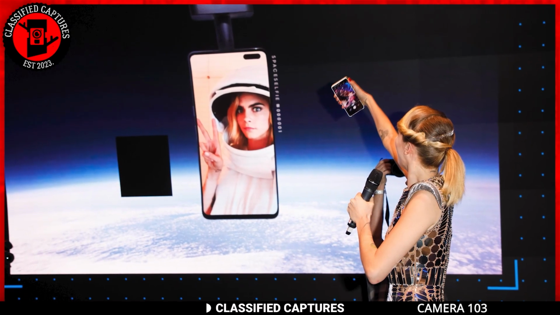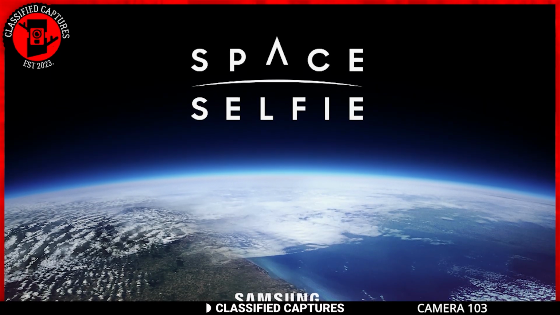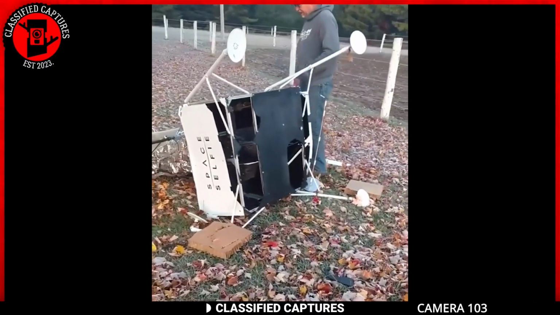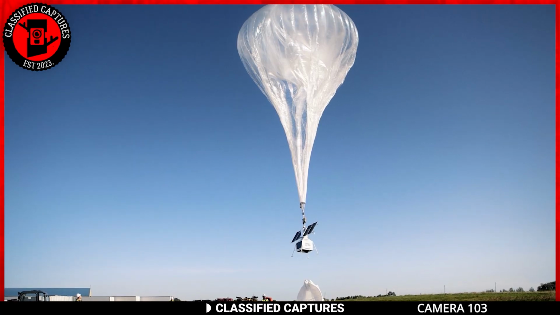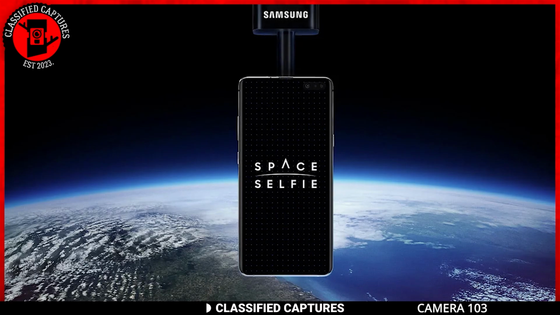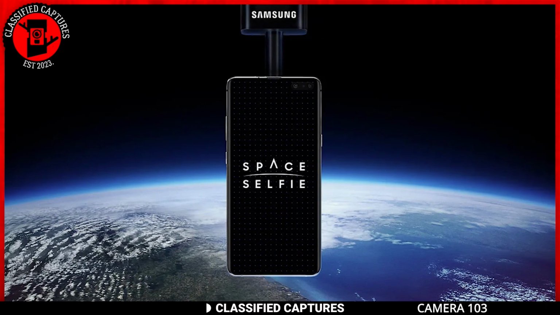The concept was a marketing stunt to promote the Samsung Galaxy S10 5G smartphone. This device, equipped with cameras, took pictures against the backdrop of the Earth and space. During the event, Samsung launched the device into the stratosphere using a high-altitude balloon. People could submit their selfies, and the selected images were then displayed on the device's screen as it floated in